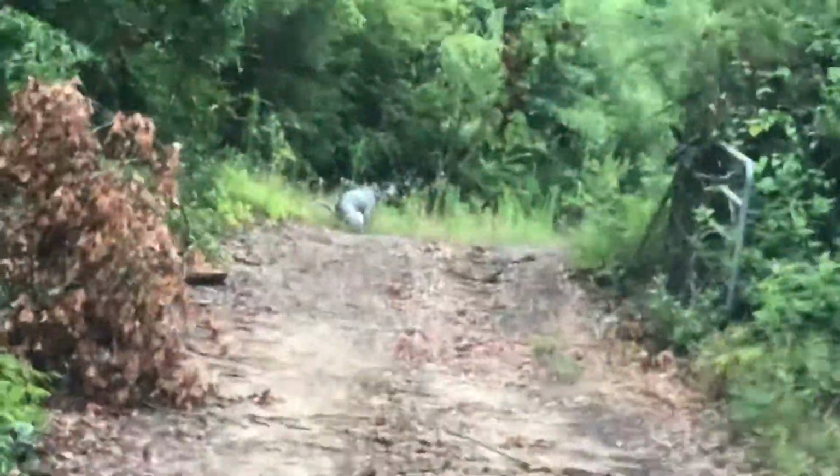But as far as I know, next time I come back to Walmart, I'm gonna walk through there and see if it's still there. That's the highlight of my day. Something to look forward to anyway. I love to watch this dog run.